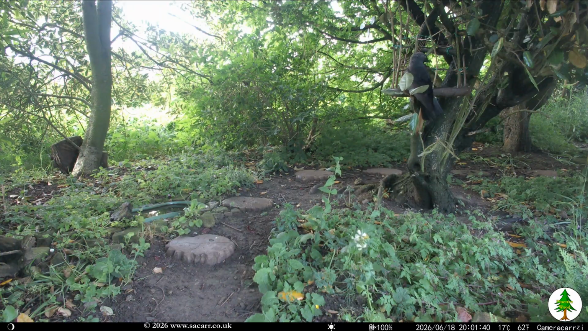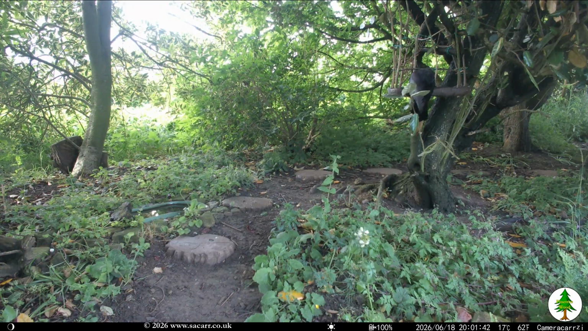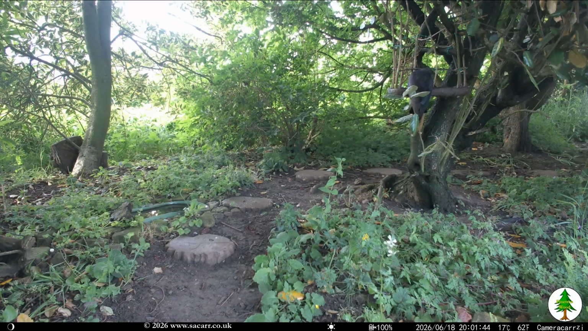That evening there was a jackdaw on the bird table, and nothing until Smudge at 2 a.m. the following morning.